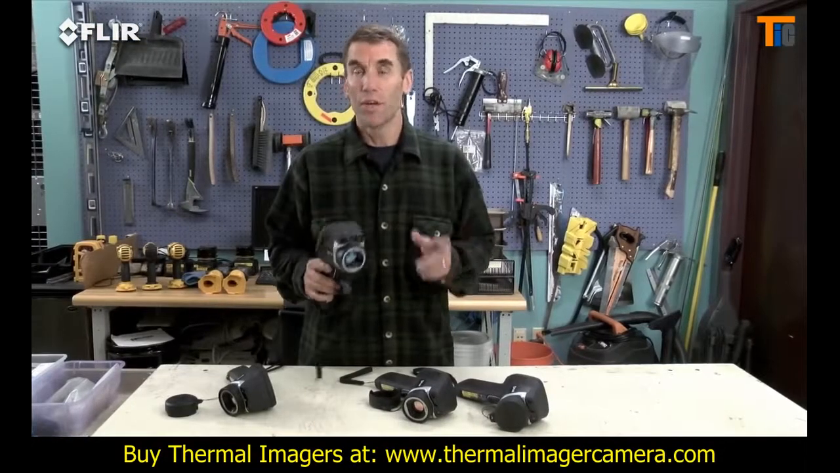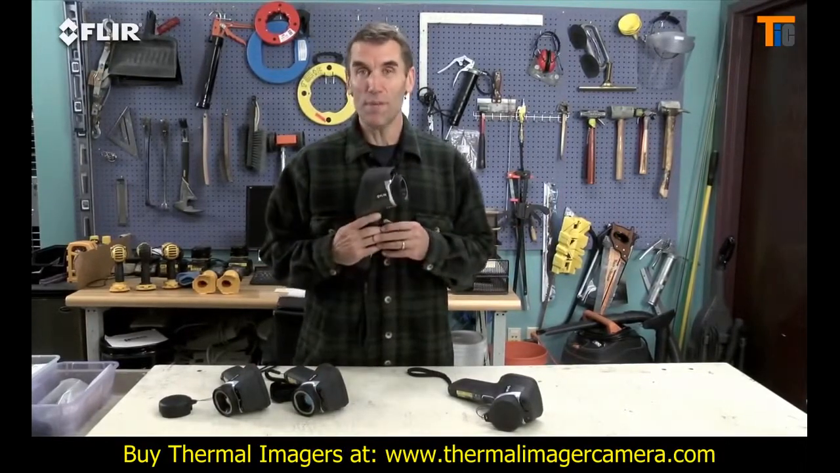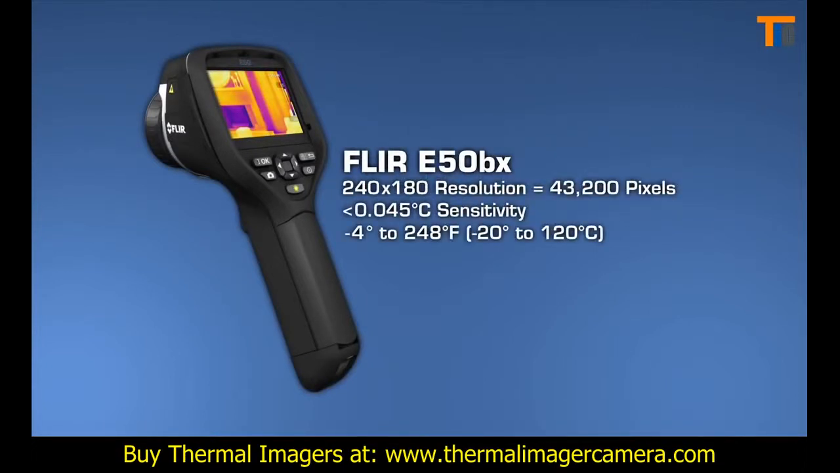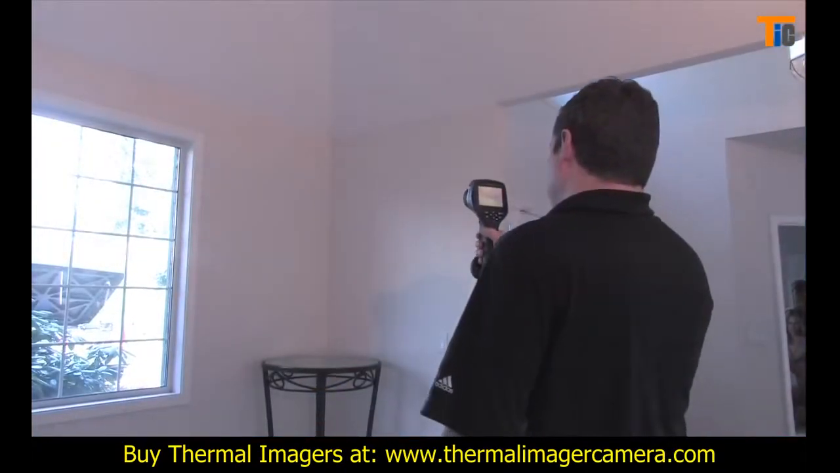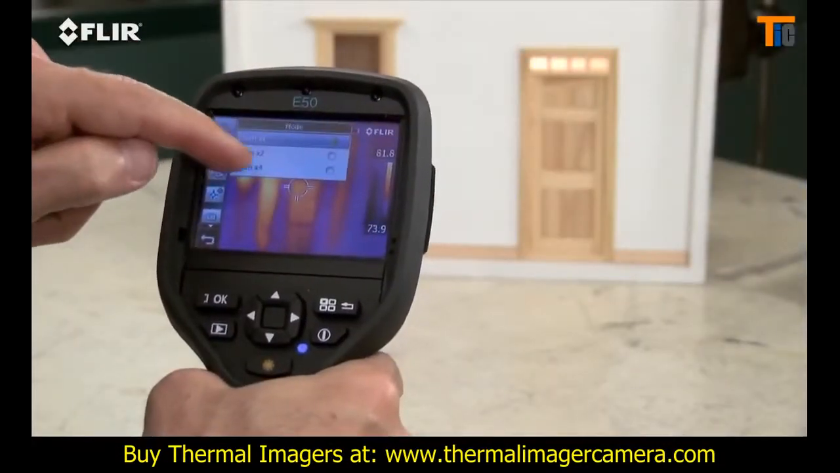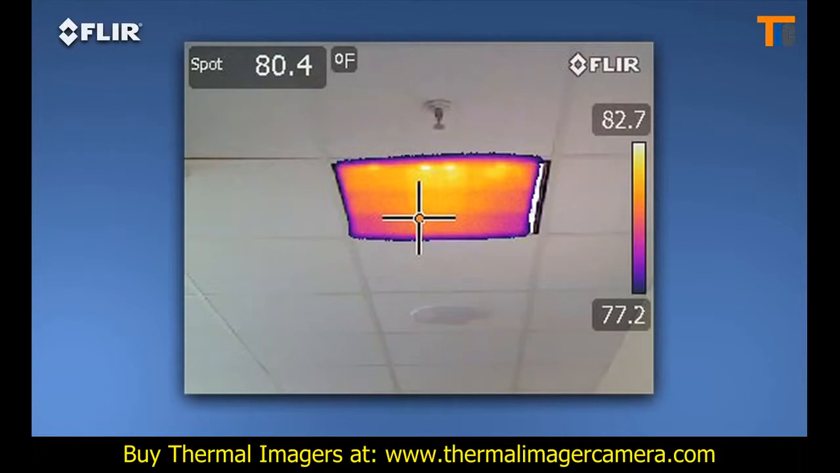If you want all this, plus more than double the thermal resolution, then go with the E50bx. Just like with a digital camera, more pixels mean more detailed thermal images and temperature differences, especially when you're inspecting bigger spaces and surfaces and objects farther away. The E50 also features digital zoom that lets you punch in for close-ups, plus thermal fusion mode to isolate and blend just the hot or cold areas into the scene.